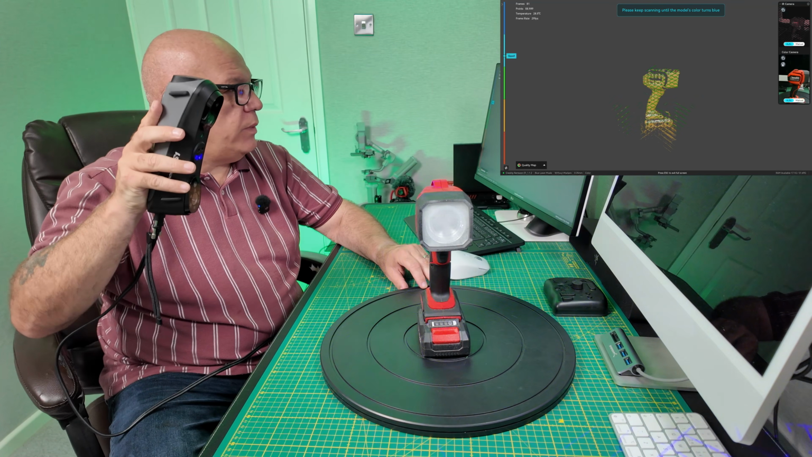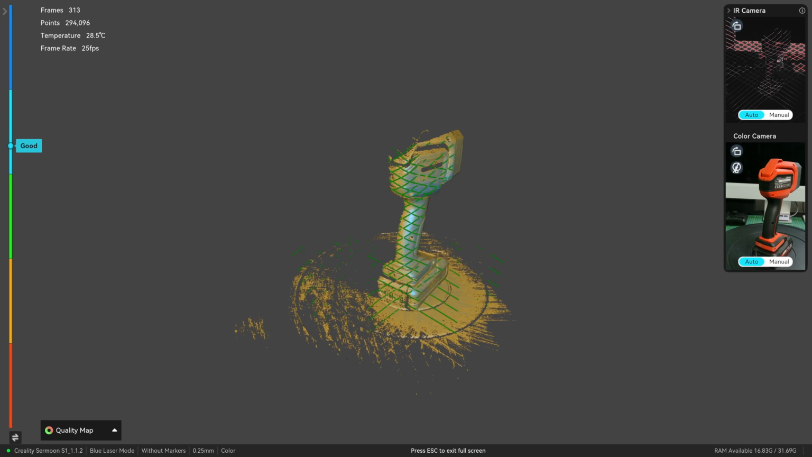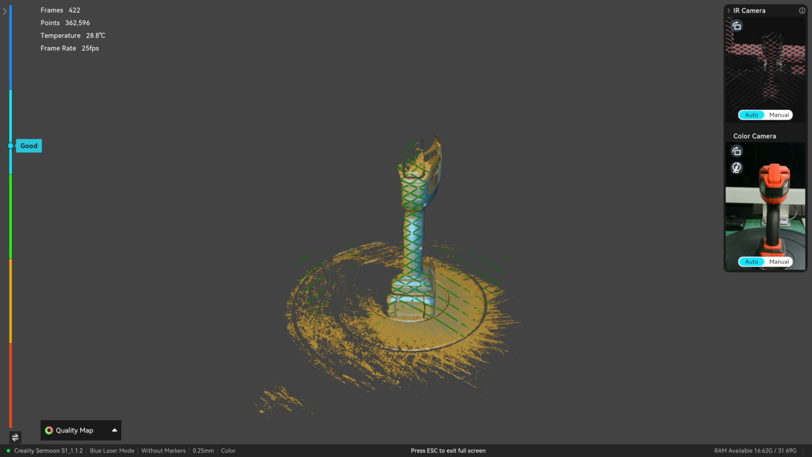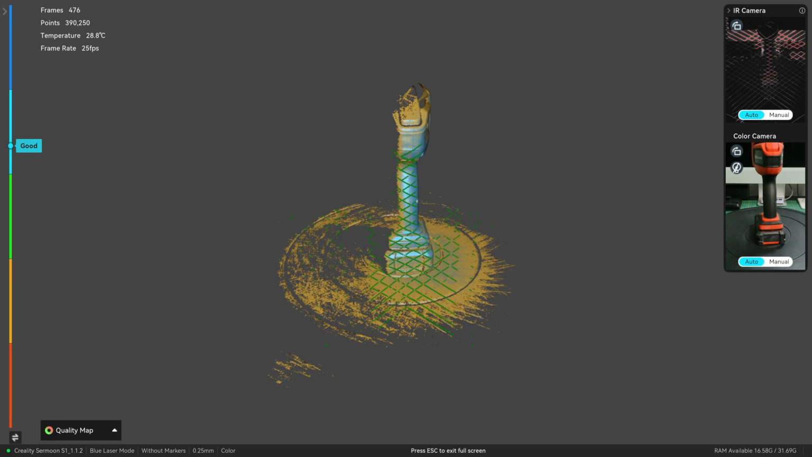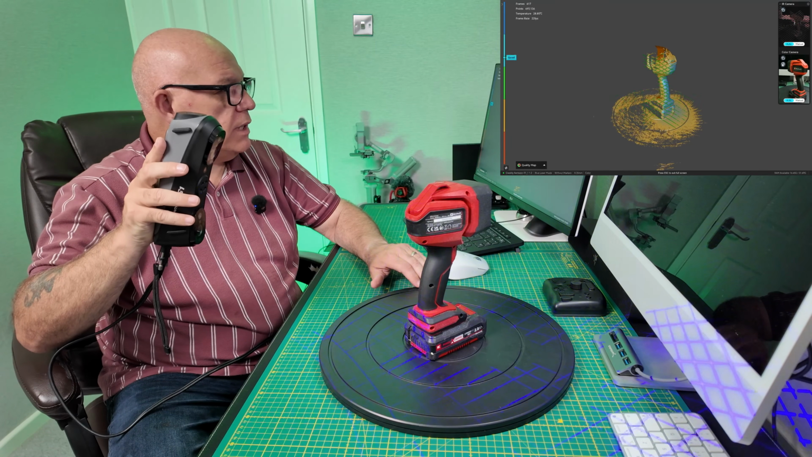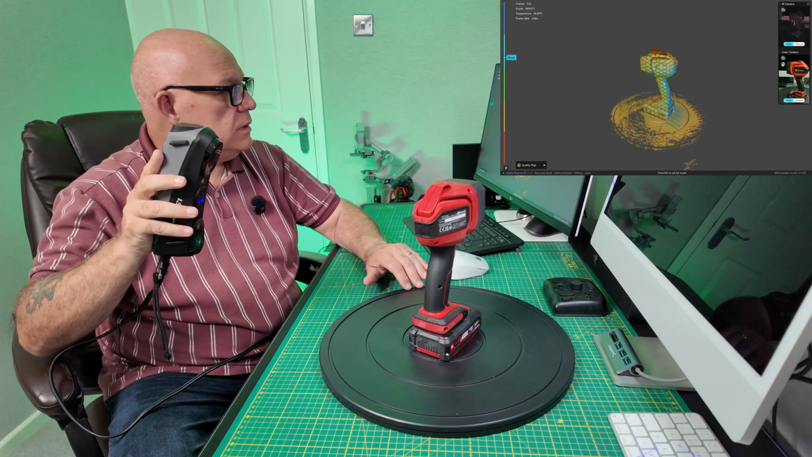Keeping our eye on the preview window. I'm not too worried about how well the actual scan comes out. I just want to make sure that it can scan it, it can track it, and we don't get any doubling up, which is what we had on the other item. So it's starting to turn blue in places, which means it will be at 0.25 millimeter resolution.